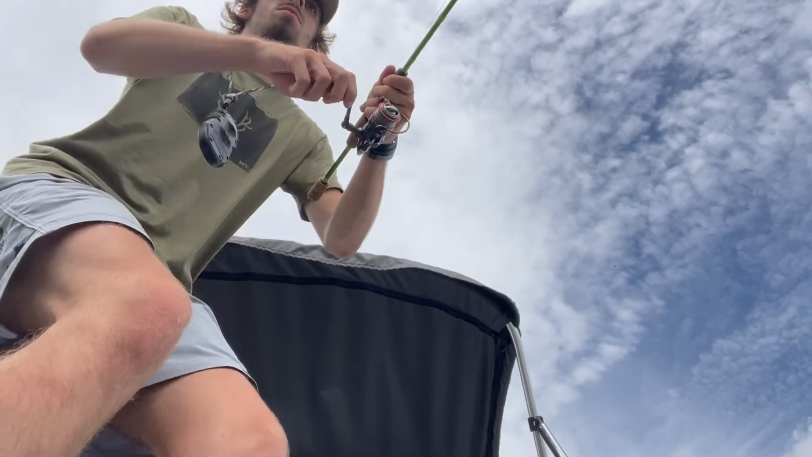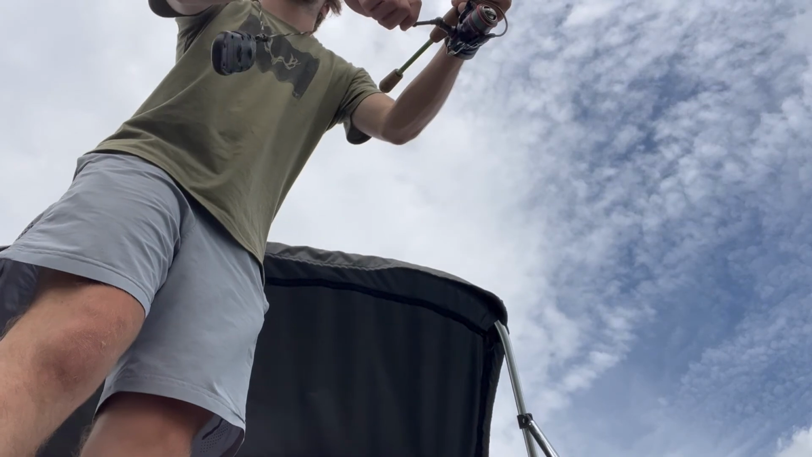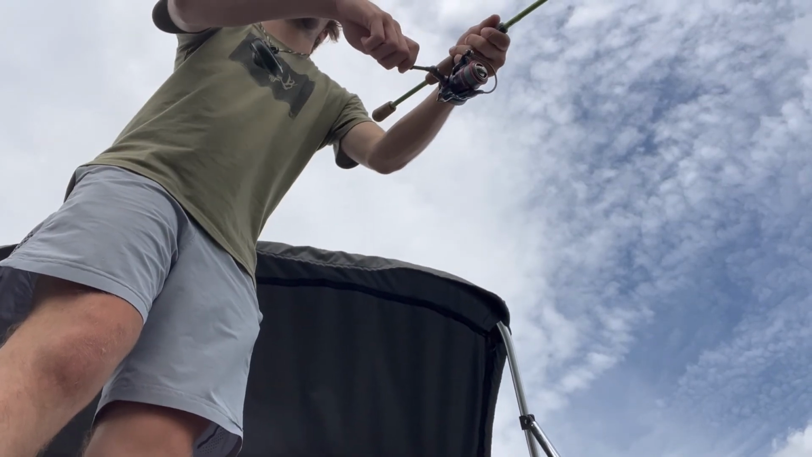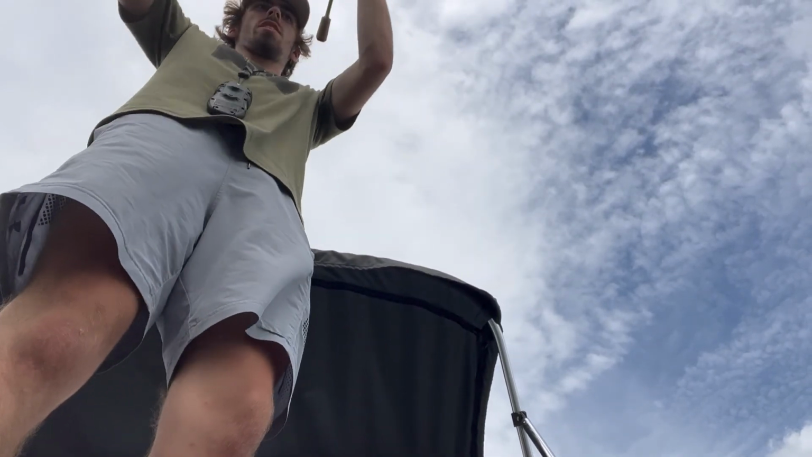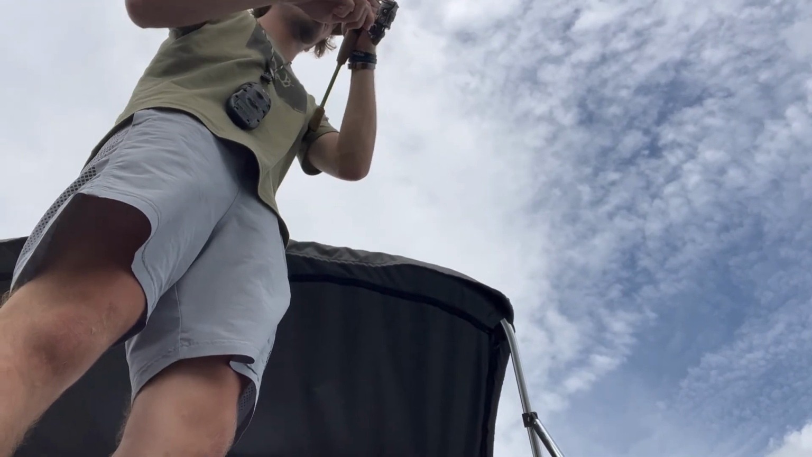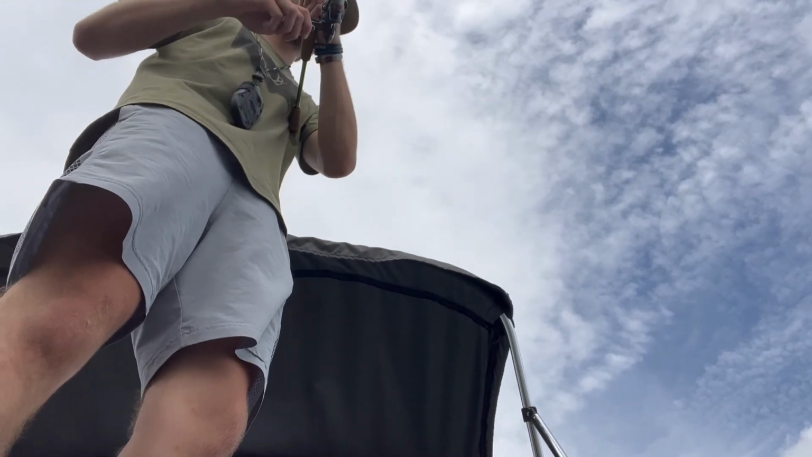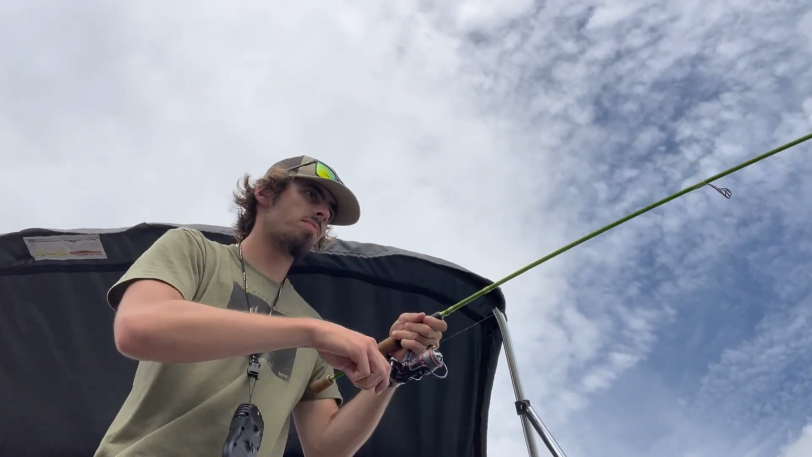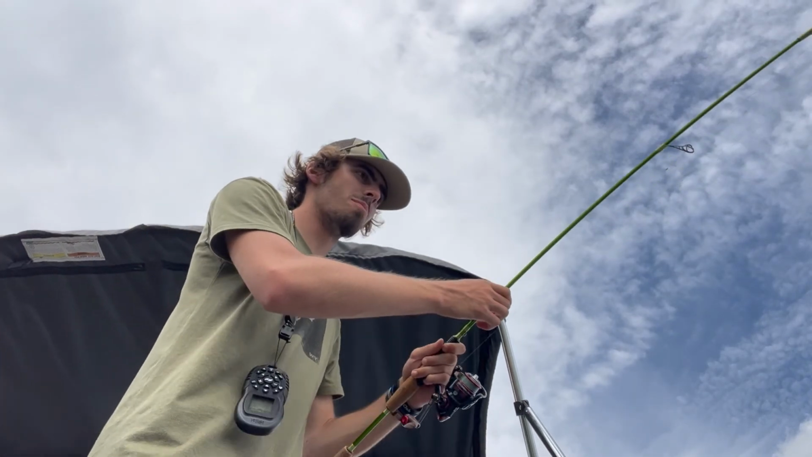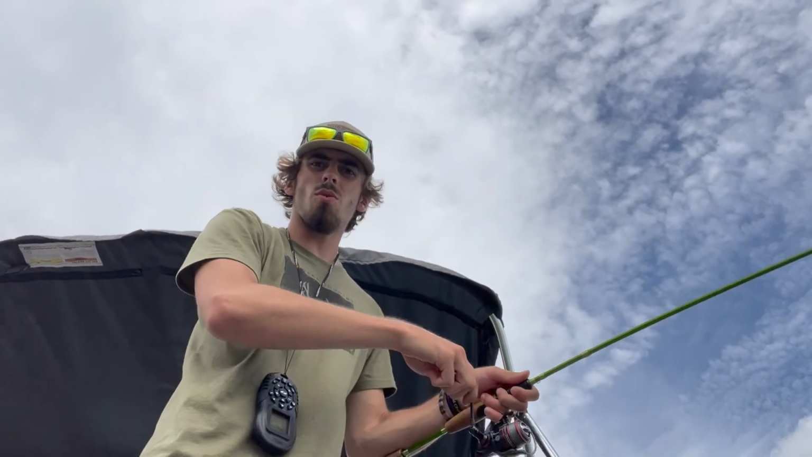There's a fish, guys. Oh, he's about to take it under. About to take it way under. There we go, guys. There's a fish. Doesn't feel like a giant, but it is a nice fish, guys. Nice fish. Another 15-inch smallmouth. Man, these fish just fight so hard.